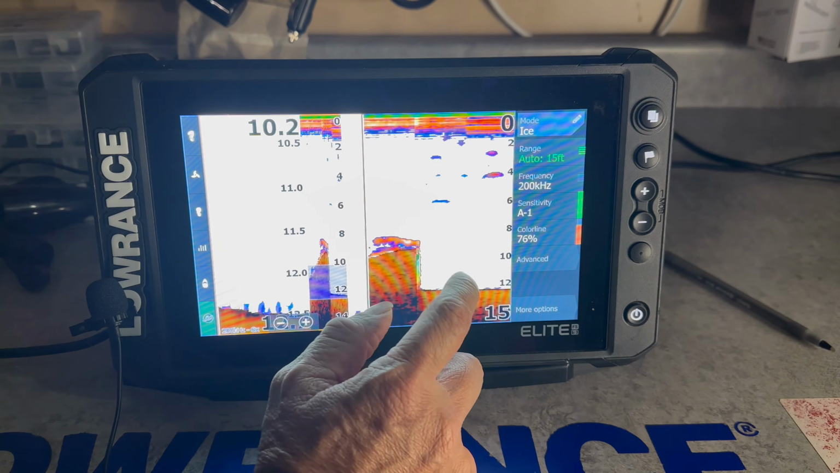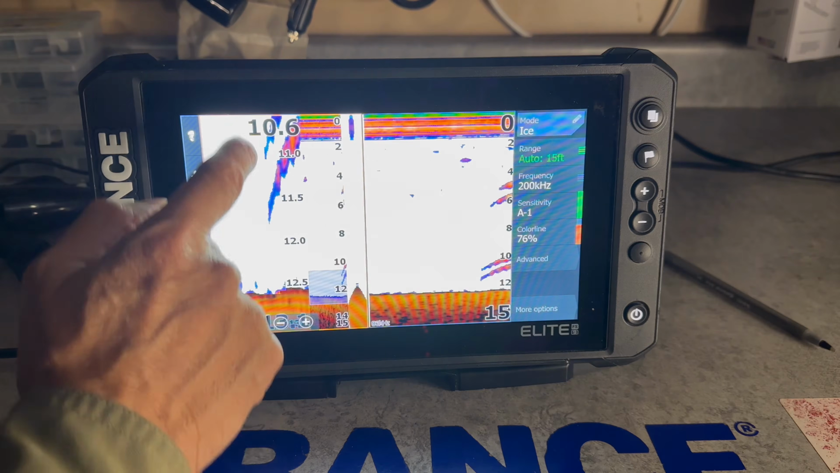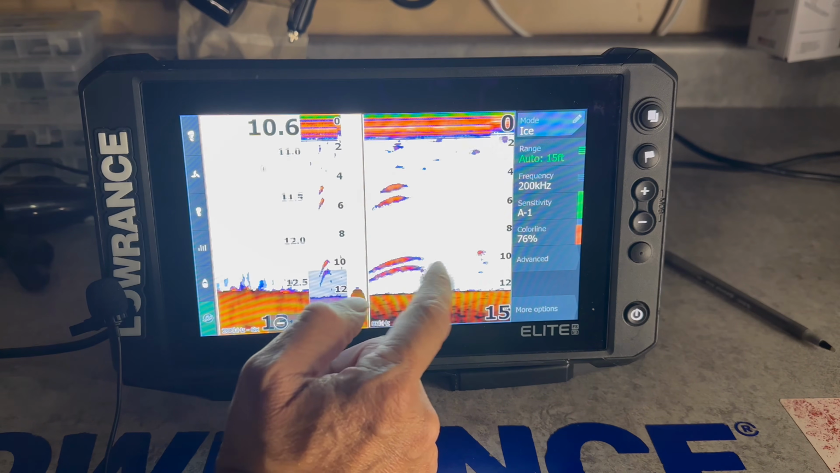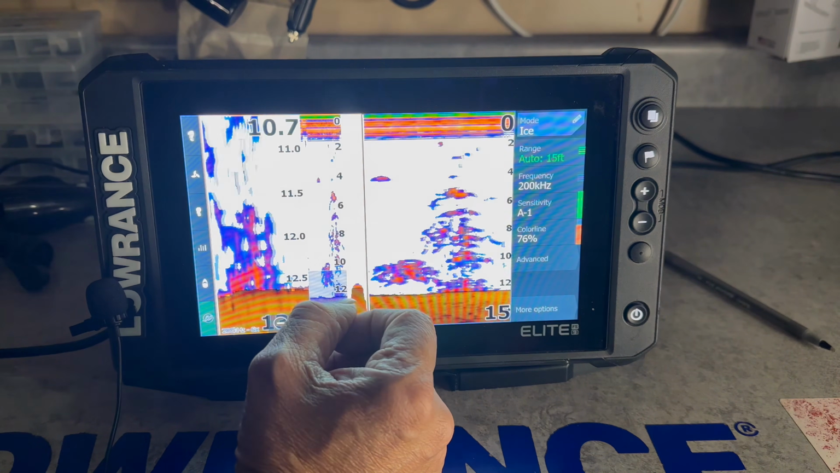So in 100 feet of water, you can approximately mark 300 feet each side of the boat on this screen. On this screen, you're going to see the jig. You're going to see the jig hit the silt. On this screen, you're not going to see the jig because the cones are far greater than this side. But you will see fish coming through, which brings us to the broadband.